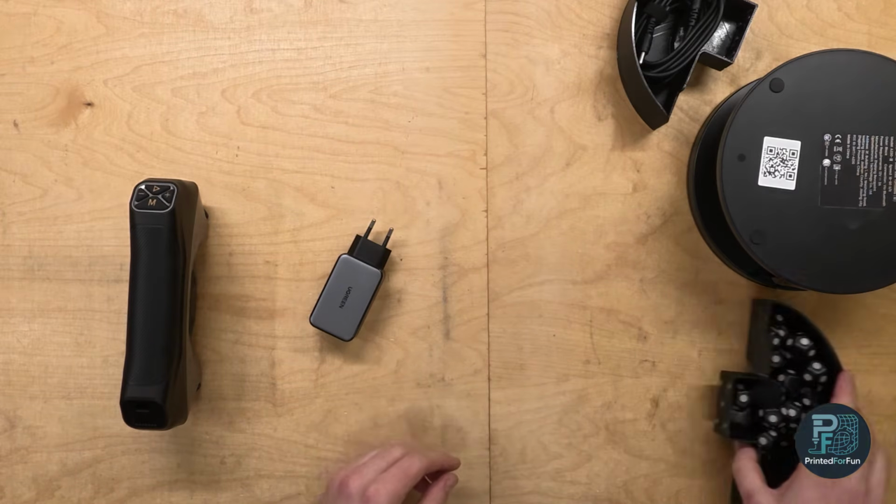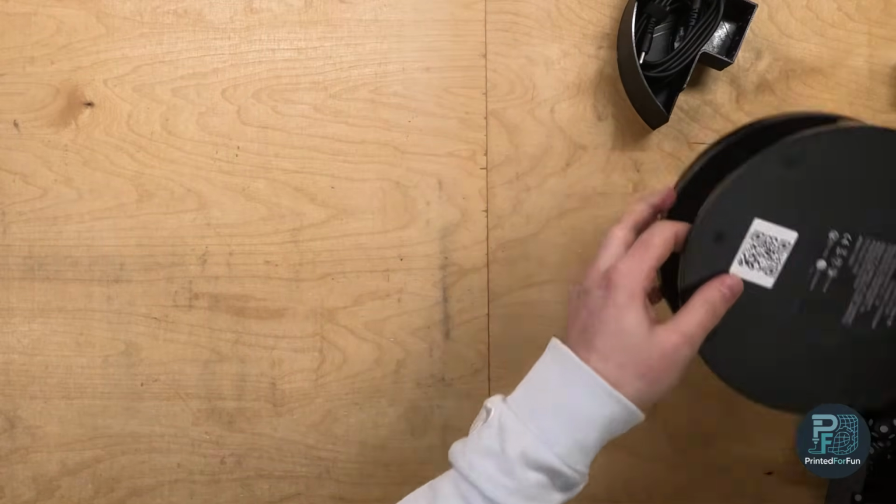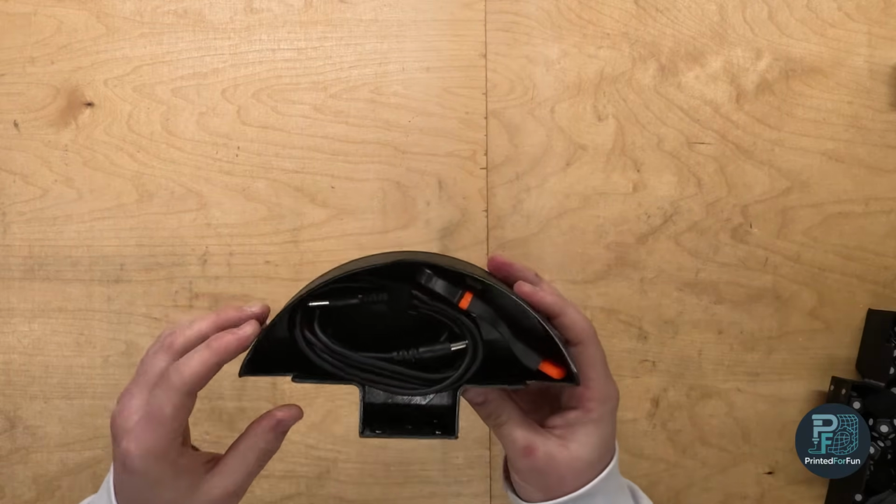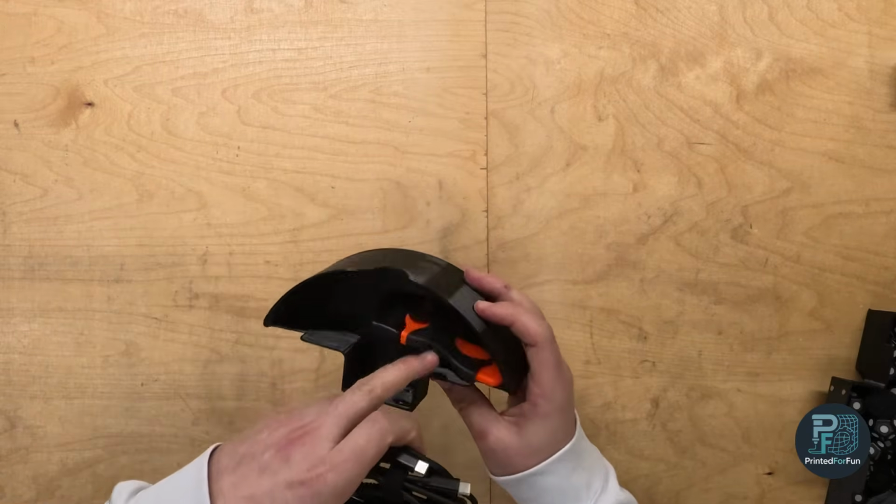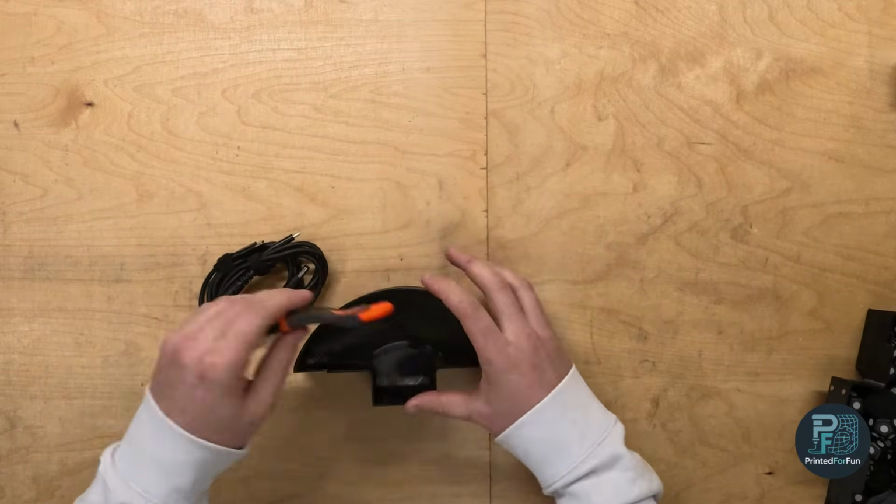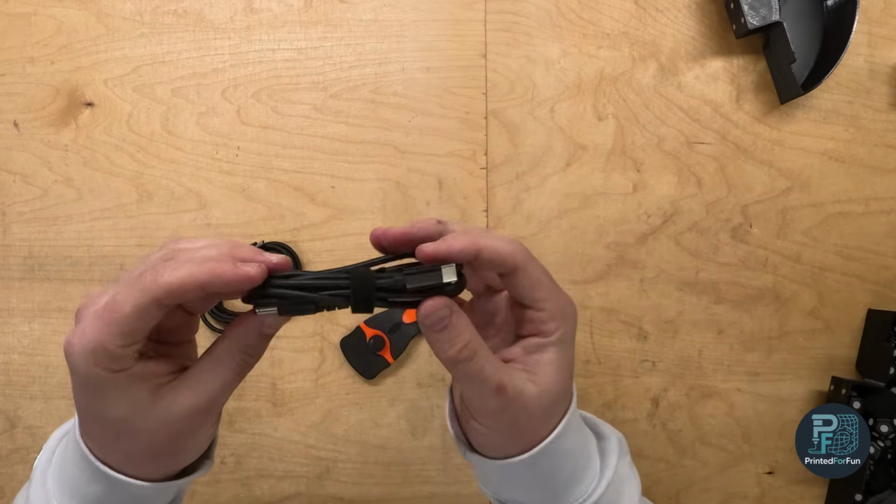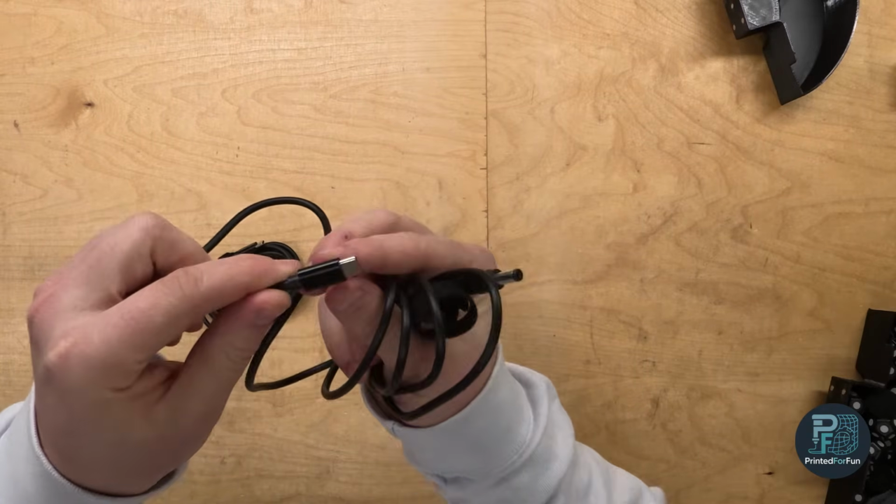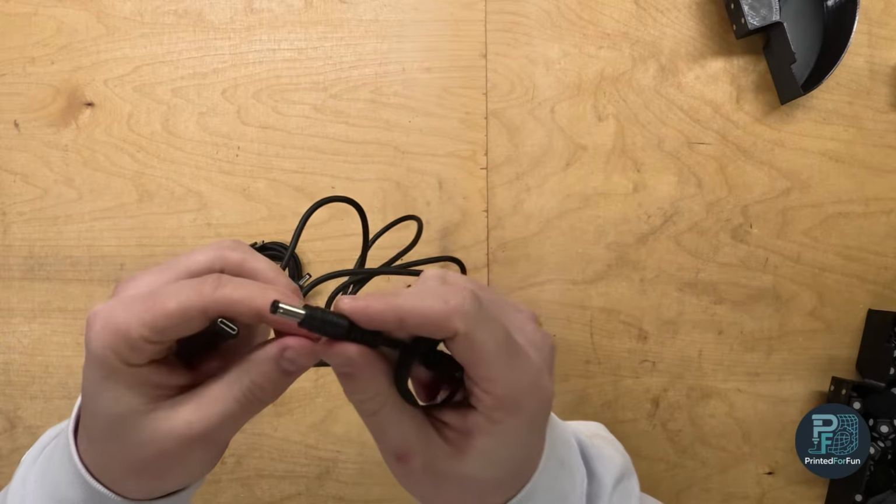So the last compartment we have, now I have to clean up a bit so it doesn't get too crowded. The last compartment is used for cabling and a scraper. The cabling itself, these are the adapter cables I talked about. As you can see, on one side you have a USB-C plug, and on the other side you have a barrel jack.